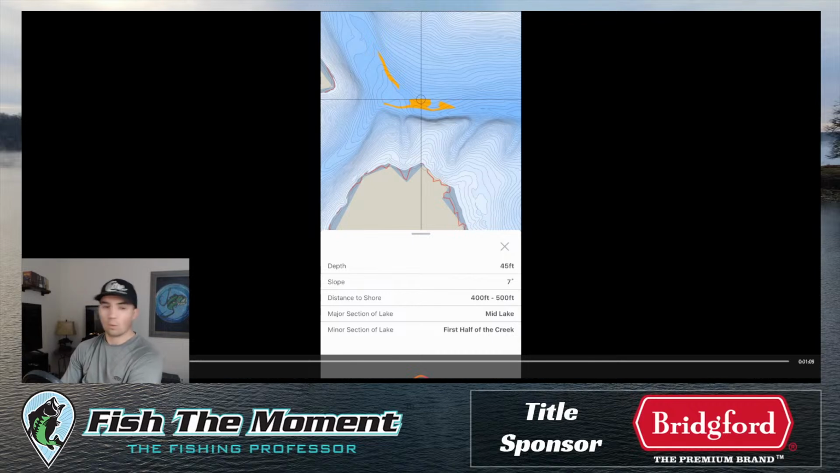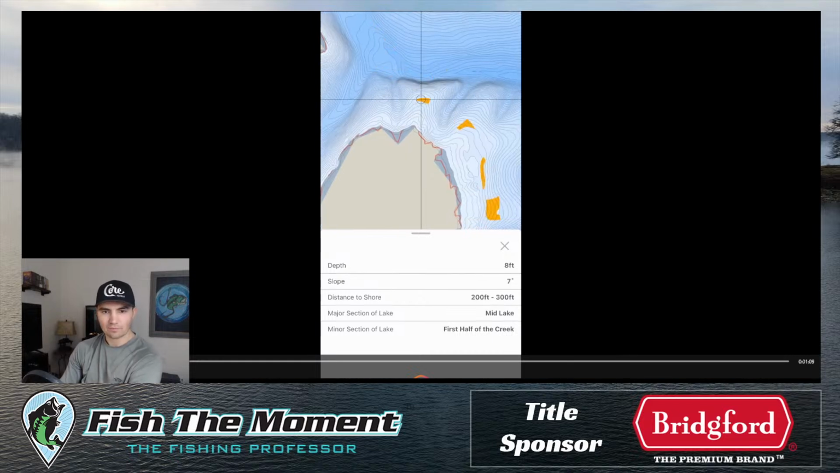We also can integrate water clarity, proximity to the inflow points, the wind effects. This is just a build that takes this into account, because this is just kind of a test thing. But basically what you do is you highlight around, and it shows you all of the areas that are similar to that area, and it highlights it on the map. So 8 foot of water with this slope, that distance to shore, and then it's in the first half of the creek in the mid-lake section.